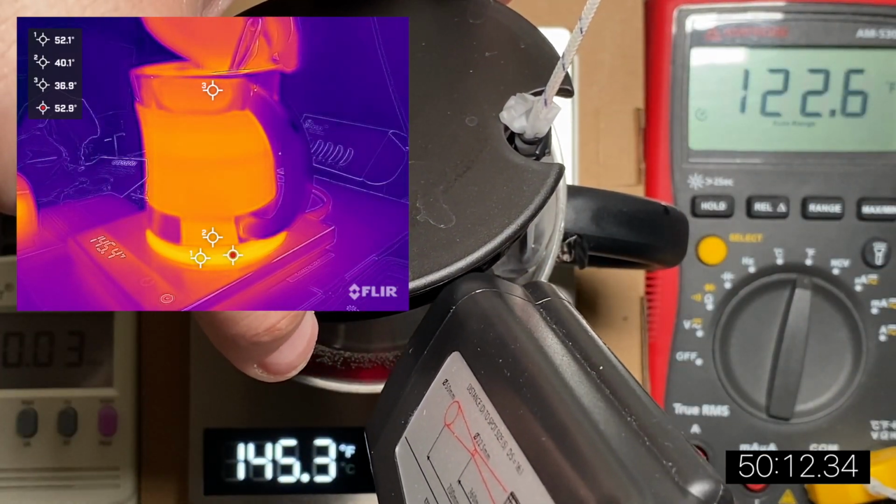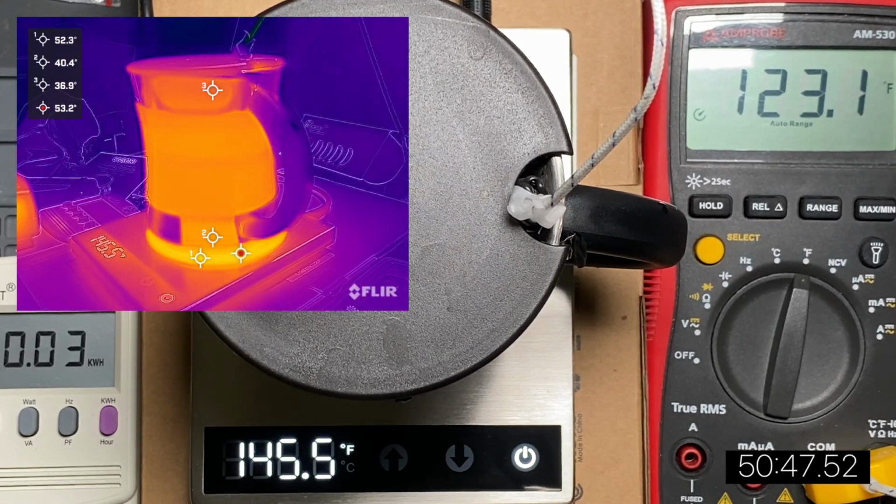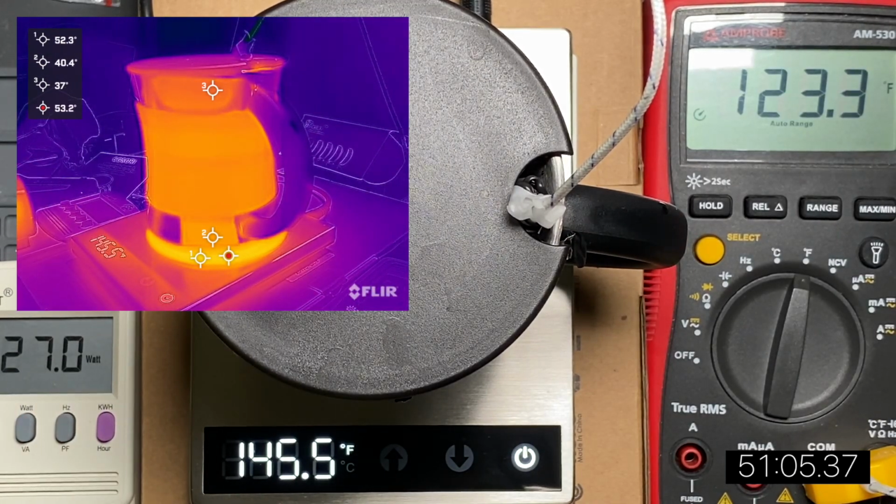Coming up on an hour here, and as you can see, from 68 degrees Fahrenheit, the temperature now is 114 at the very top of the liquid. So it has warmed up quite a bit from room temperature, which is impressive for only 24 watts going into the mug.